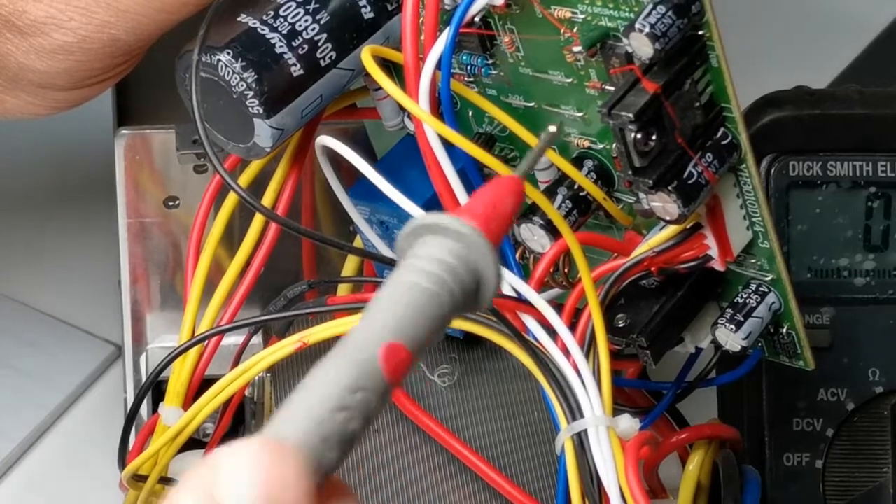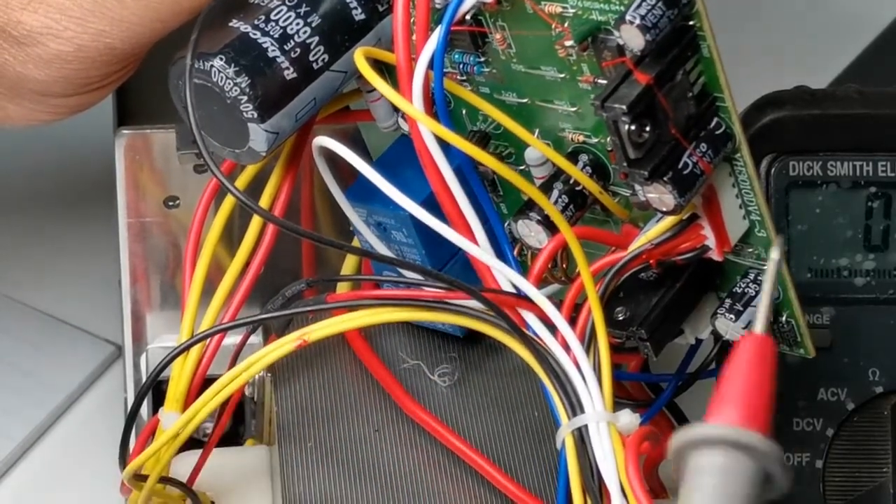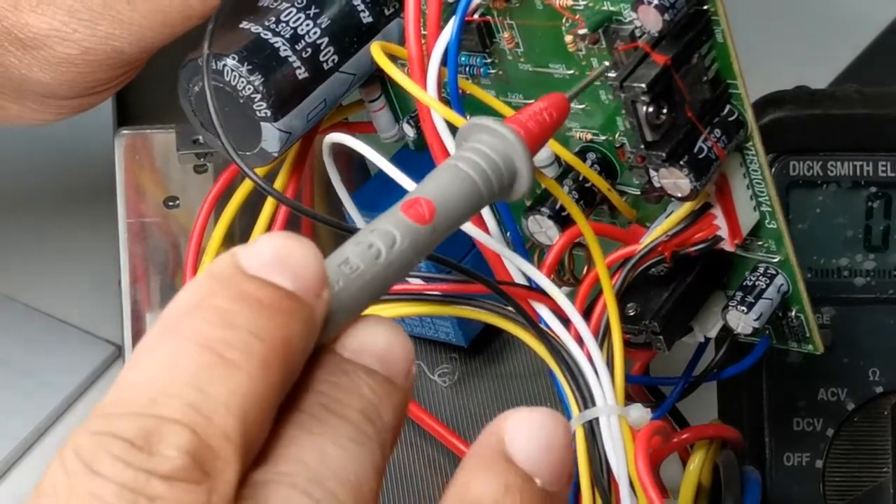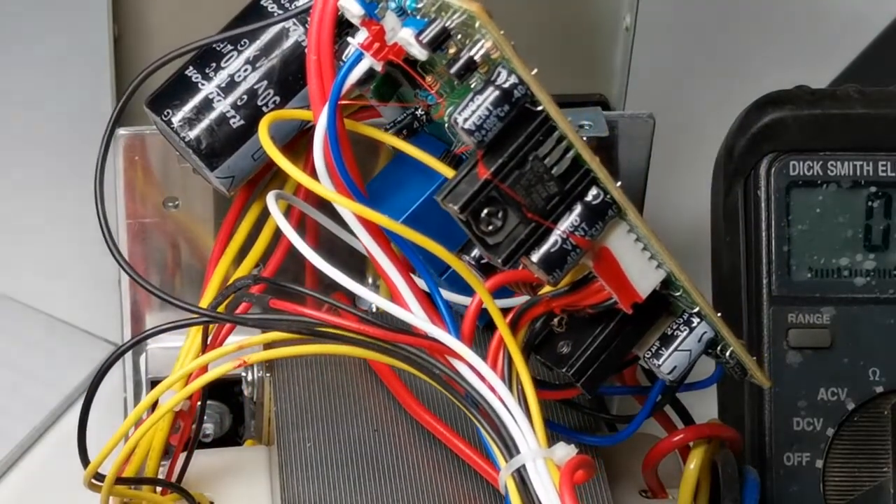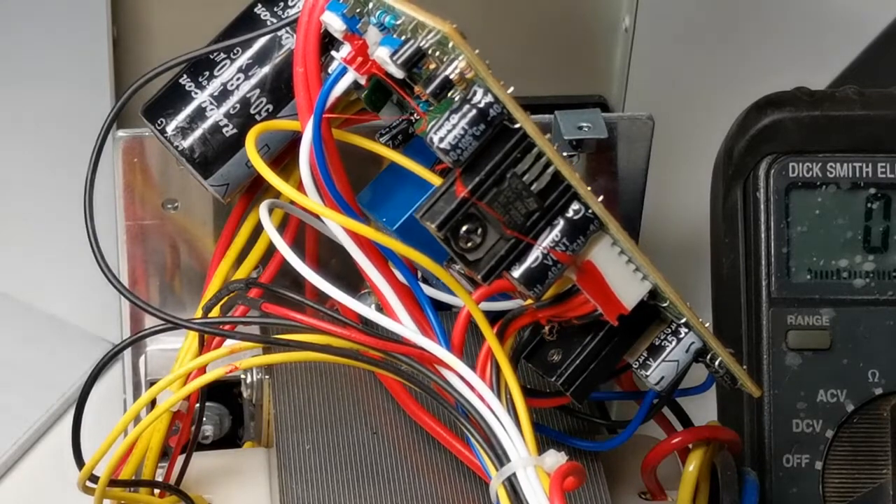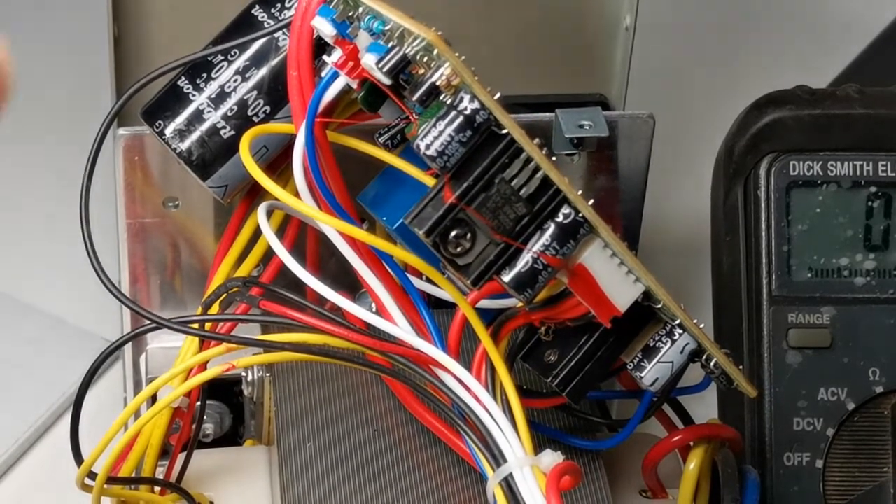The only possibility of this one, as I said before, is when the output voltage is biased with negative voltage. Having this chip here, I believe this is an op amp, because normally with linear power supplies, an op amp is very common. We'll have a look at the number of this. It's an LM2904P.